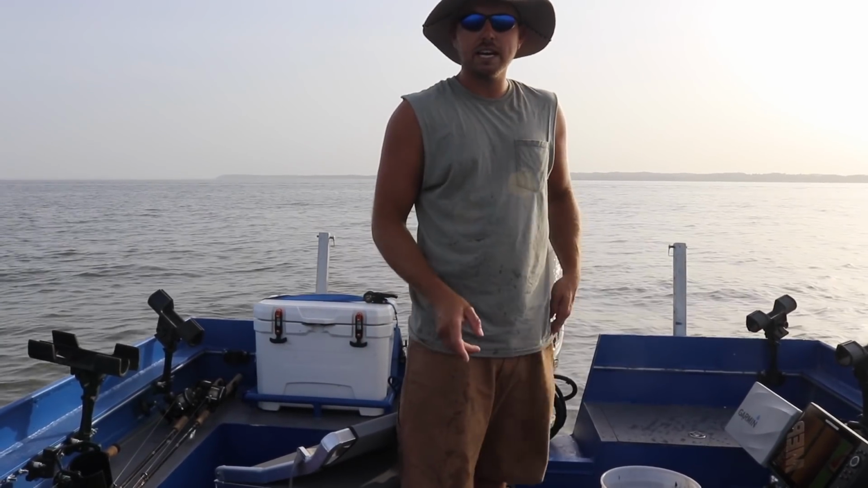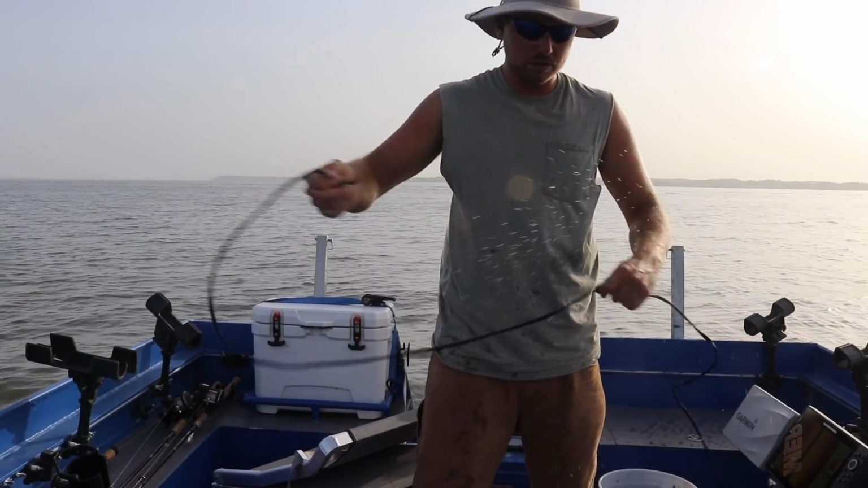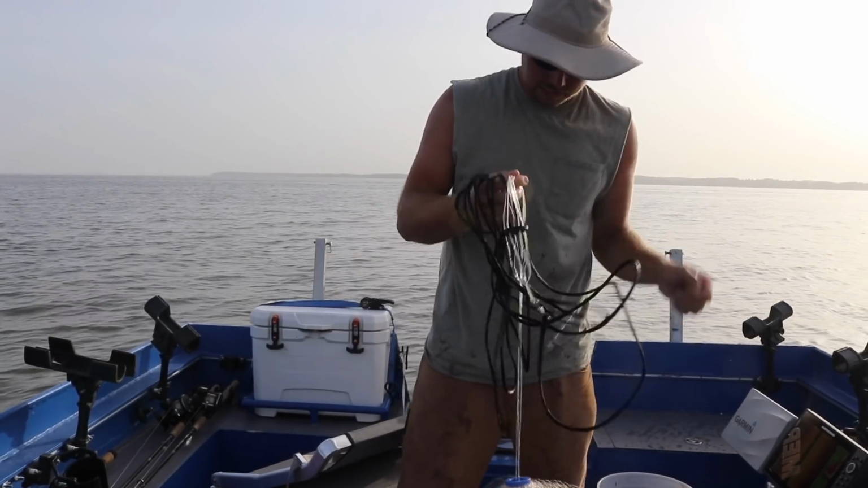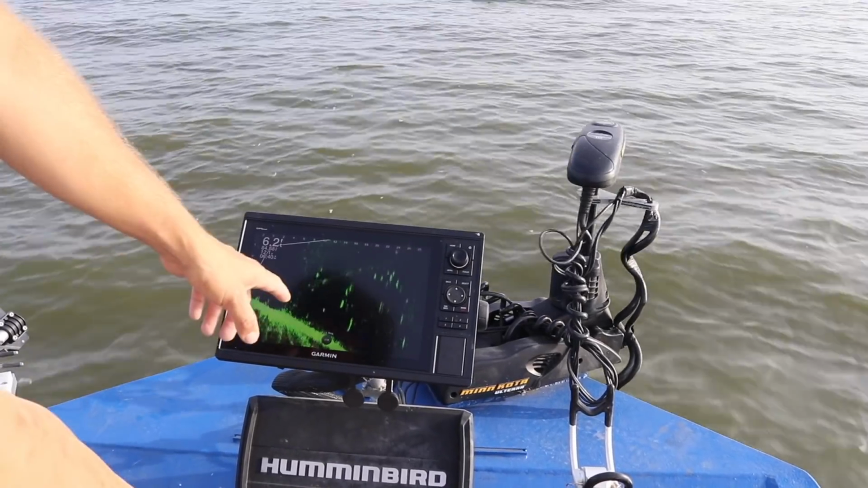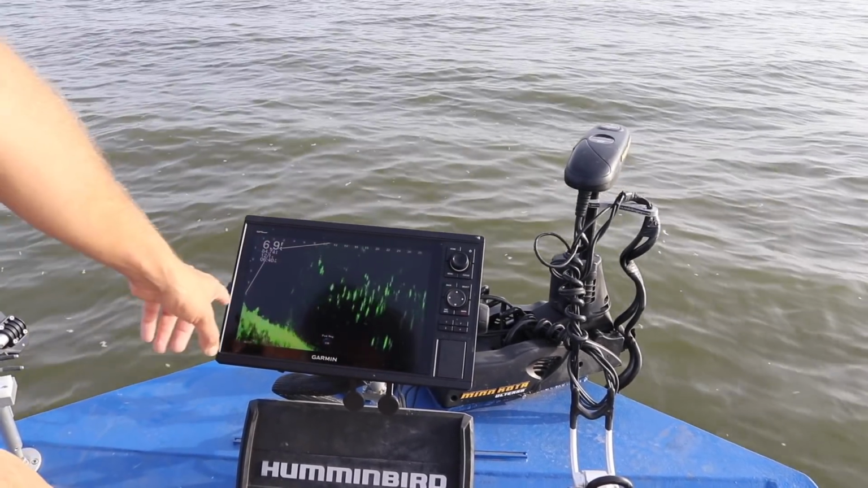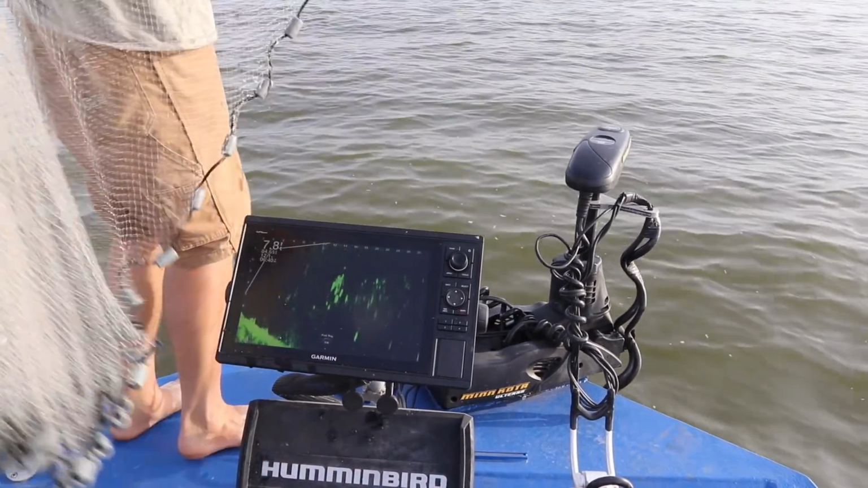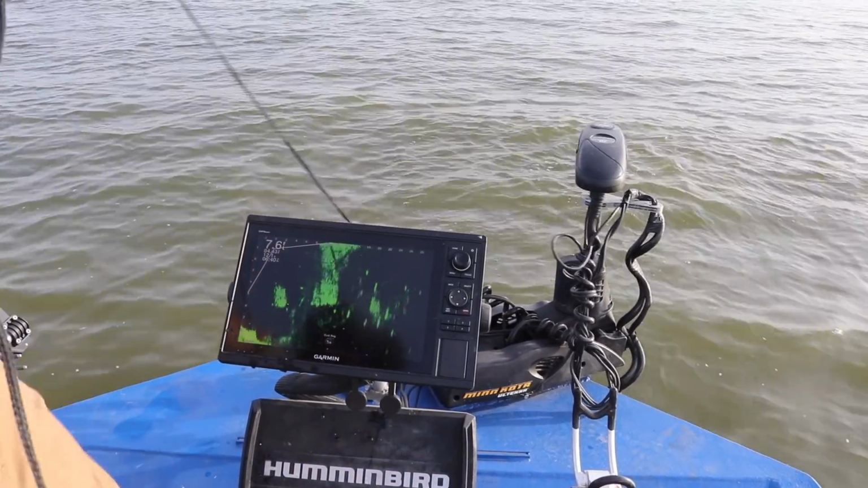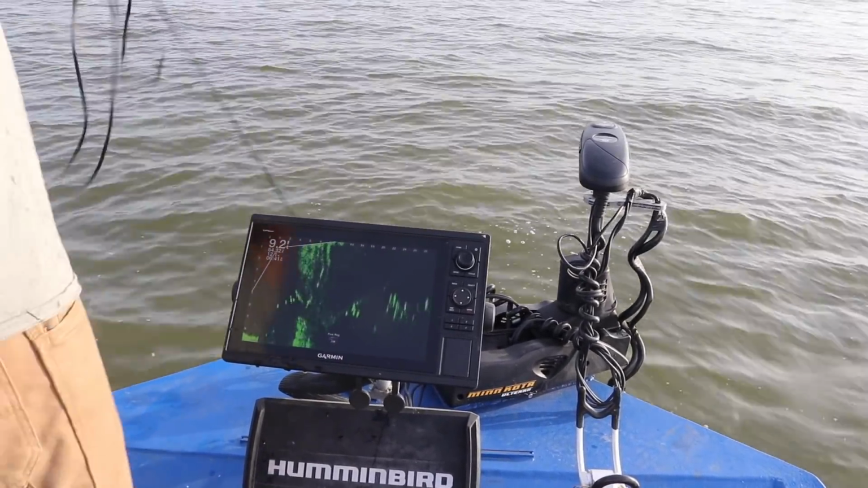But I will show you guys how to catch them with live scope too, because it can be very efficient with live scope. You can actually just chase them down. So let me move you guys up to the front here, and for those of you guys that are running live scope, I'll show you how to do that as well. So you can see right there, let me pan. You can see that's the big school of shad that I was just on right there. I'm in 6.5 feet of water. They're 20 feet out right now. So let me get up here, get away from the camera, and you can actually see the net going down. That was really hard to do with that camera right there, but I did get a few.